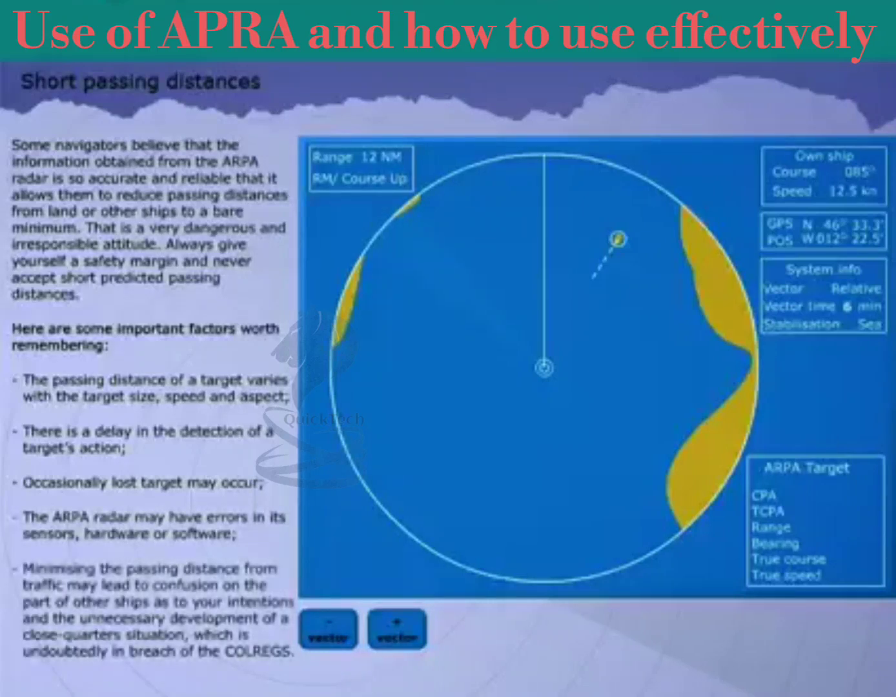Minimizing the passing distance from traffic may lead to confusion on the part of other ships as to your intentions and the unnecessary development of a close quarters situation, which is undoubtedly in breach of the COLREGs.